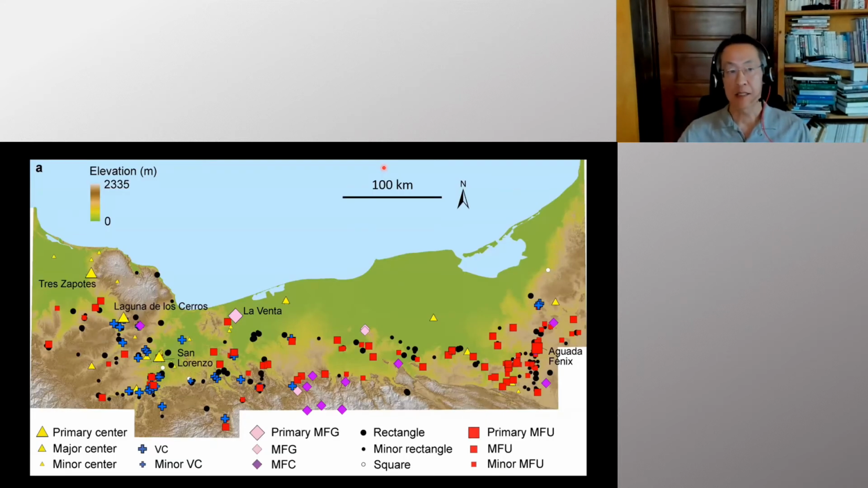So we analyzed this entire area of 85,000 square kilometers. And this is the main result. Basically, we find almost 500 archaeological sites dating to the same period as Aguada Fénix. Most of them have a similar rectangular shape.